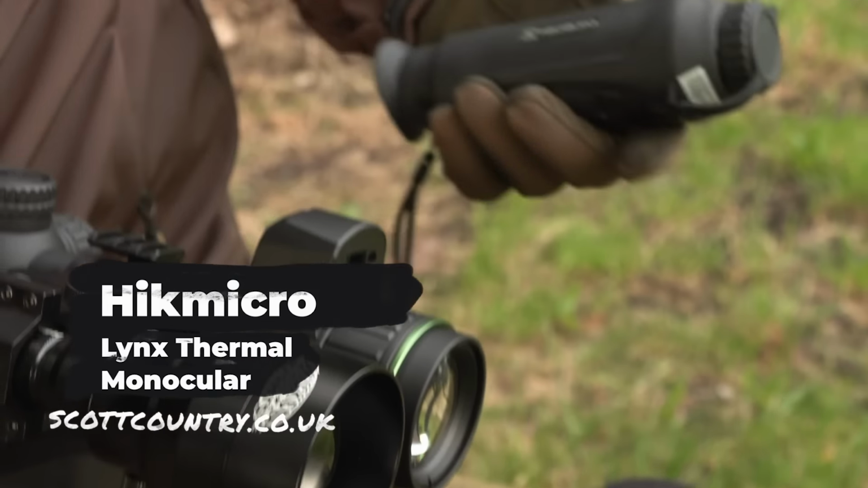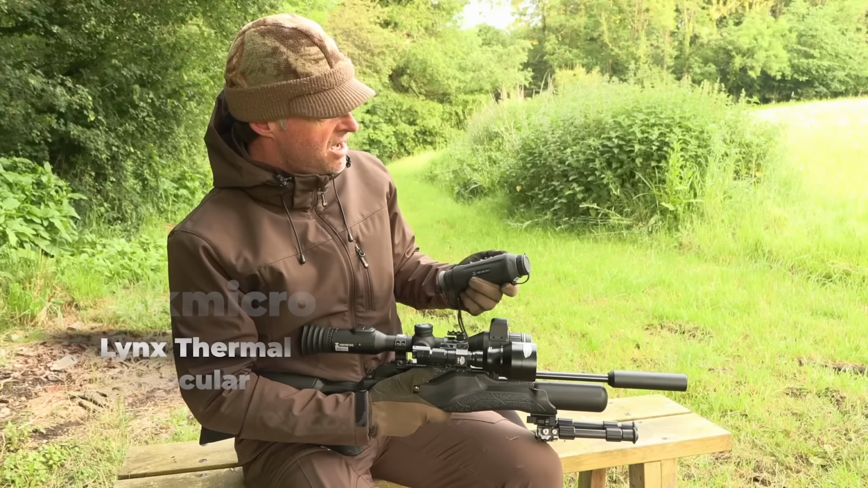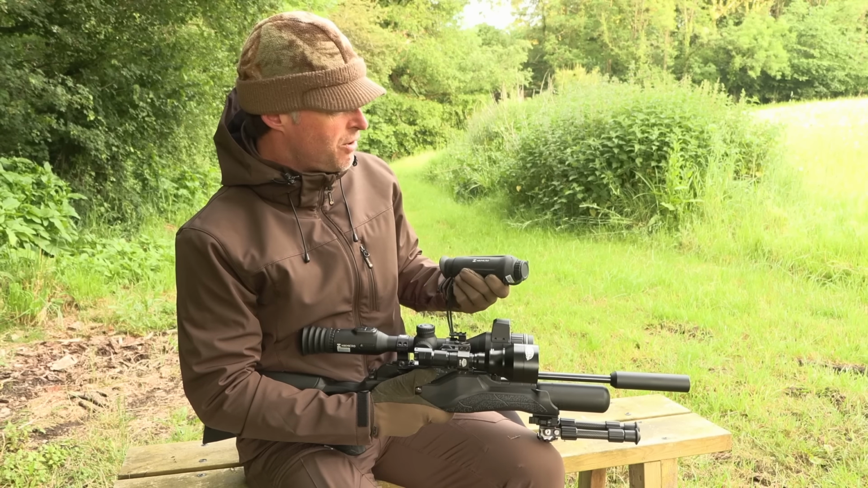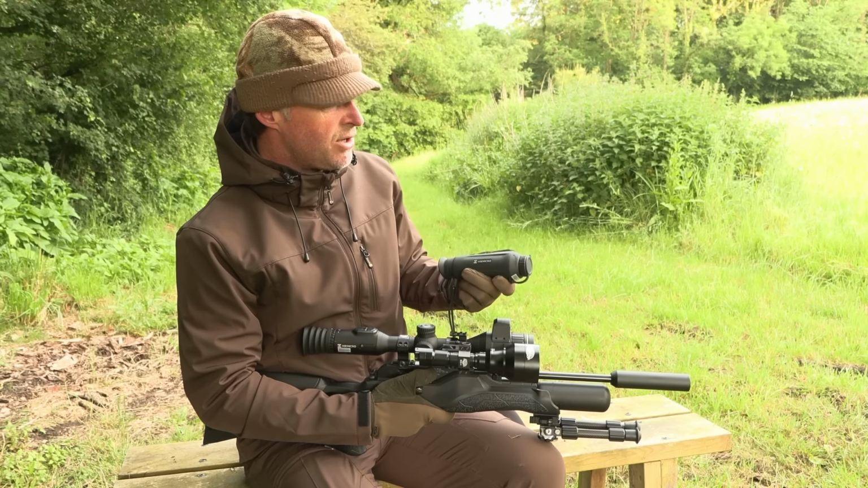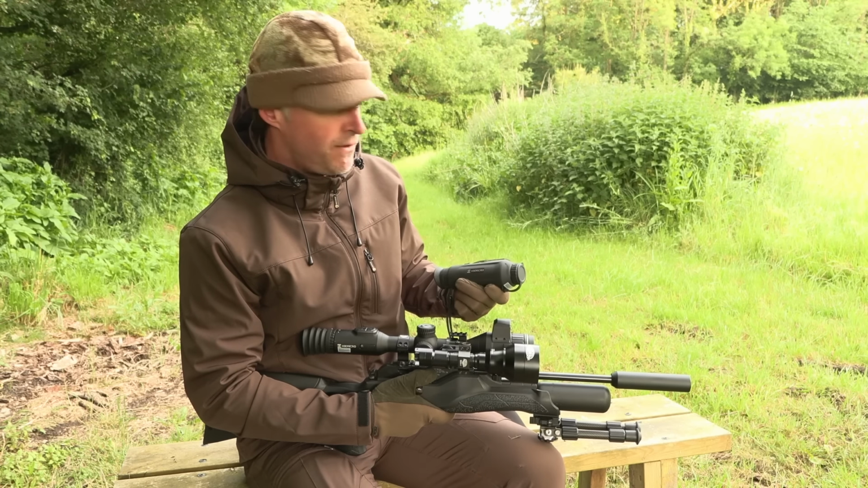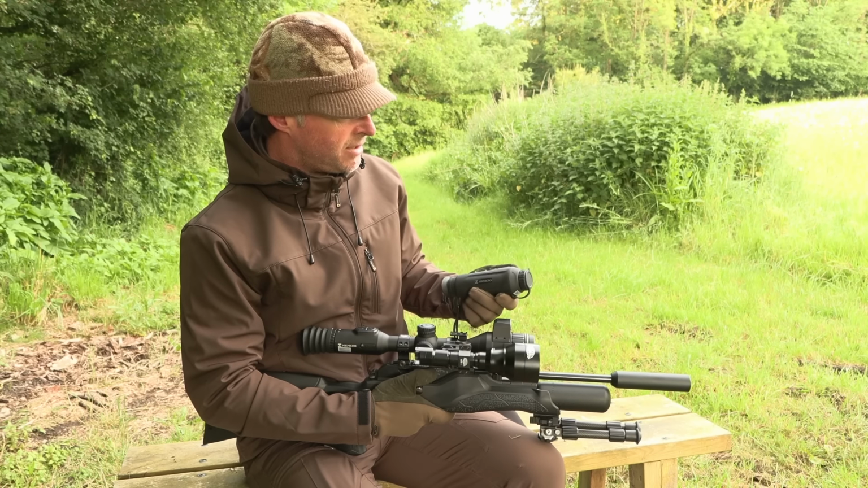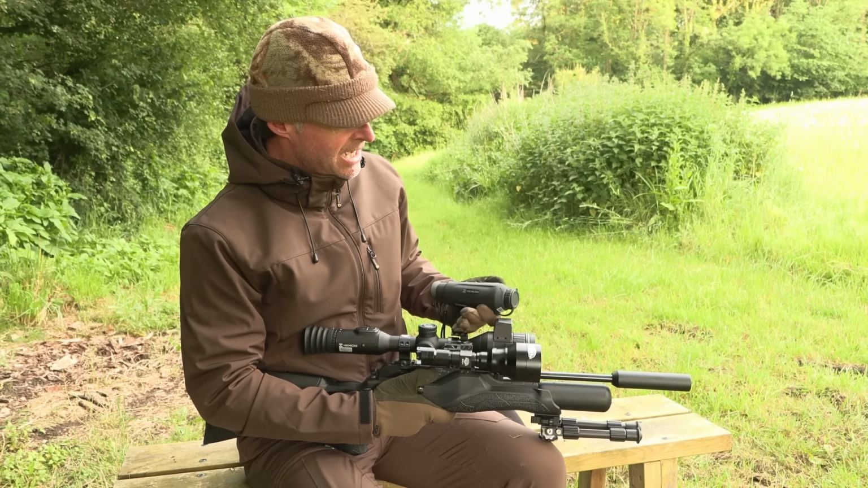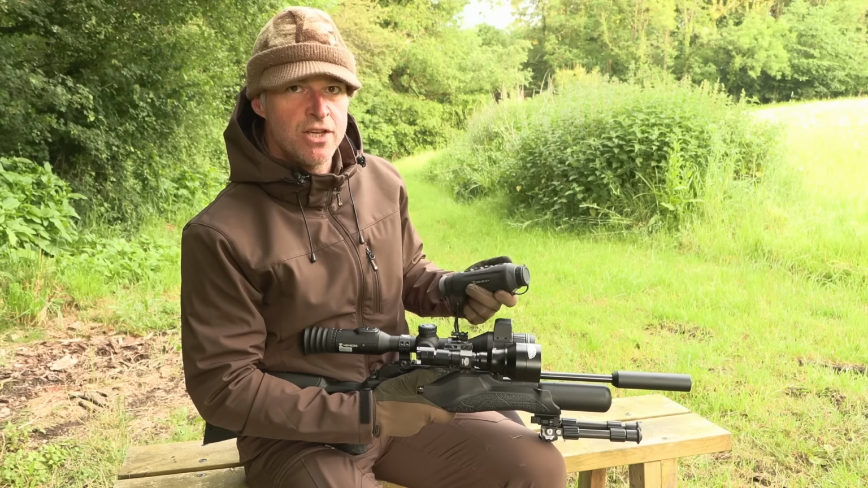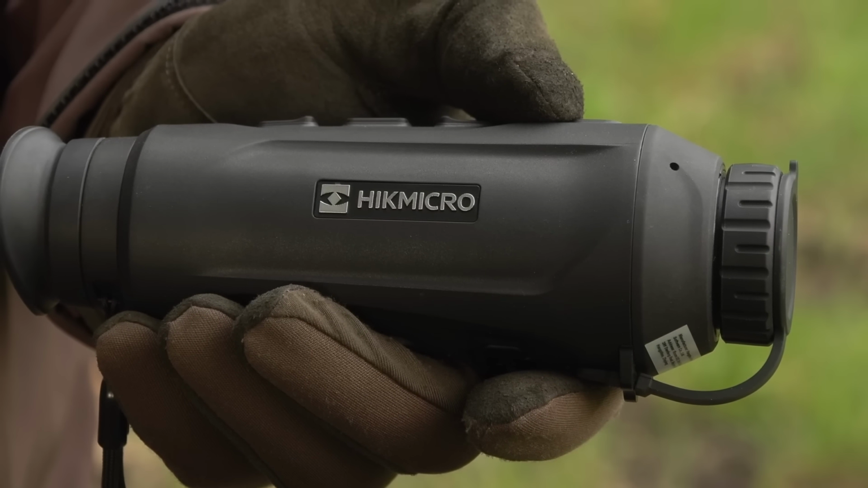I've also been using the Hikmicro Lynx thermal spotter. Now, I actually didn't really embrace thermal optics until just a couple of years ago, but they are an absolute game changer. Set on low magnification, so you've got a really wide field of view, it just makes it almost impossible to spot your quarry's heat signature. Not just at night either, they can also be really handy by day. Like the Alpex, it's absolutely packed with features. Far too much for me to go through at the moment, so if you want to find out more about either of these optics, do take a look at the Scott Country website.